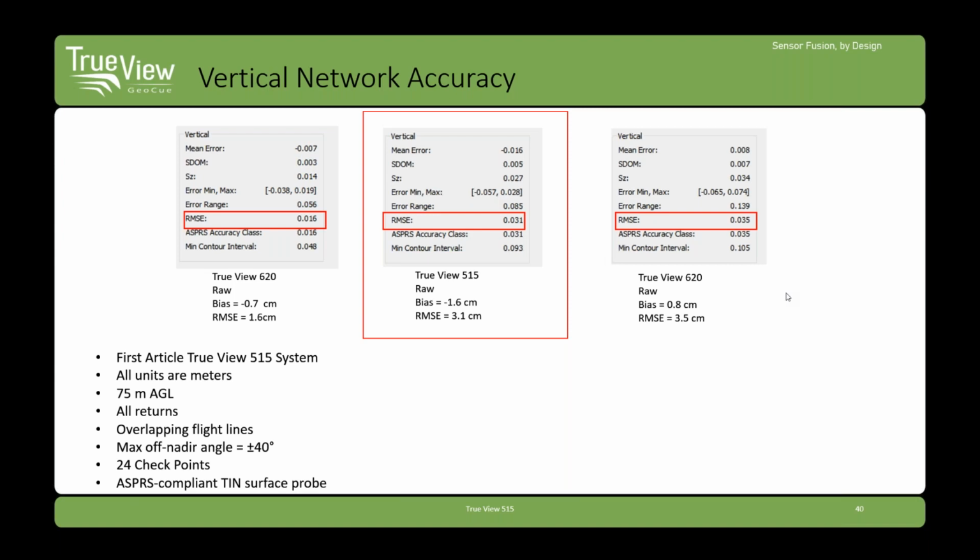And let's go from left to right. So we have the Premier 620 on the right. This is the RIEGL base system with an APX20. And we have a network accuracy measured in root mean squared error of 1.6 centimeters. That's just remarkable. It almost seems to violate physics. You can see that the mean error here is 7 millimeters. So quite often you'll have bias in LiDAR data. In this case, we didn't on this particular flight.